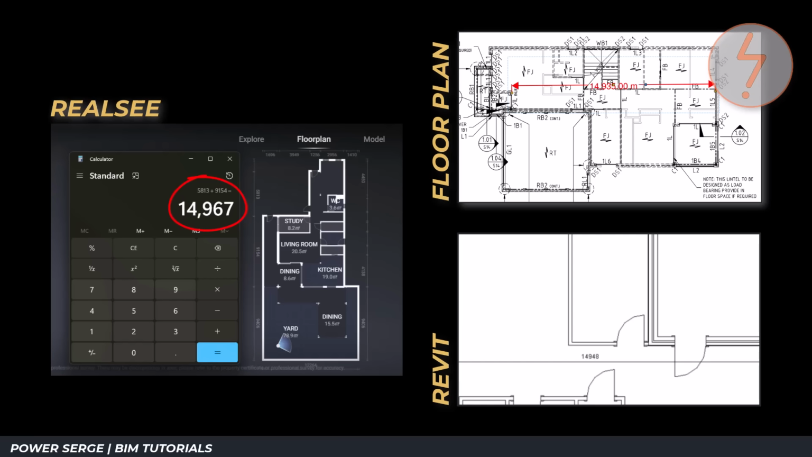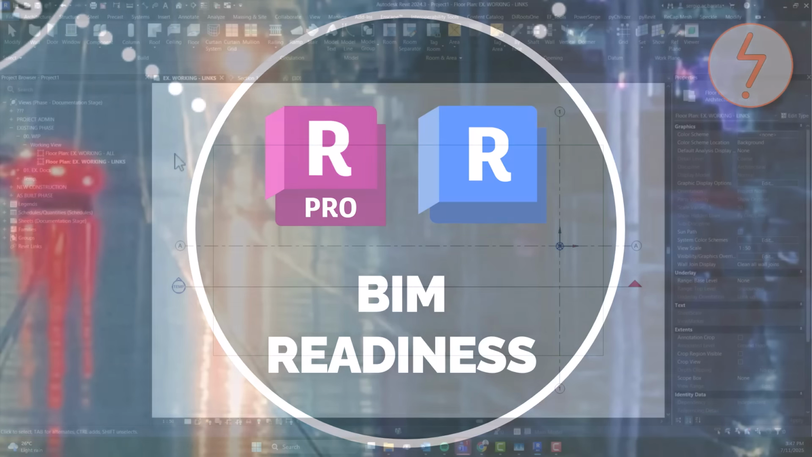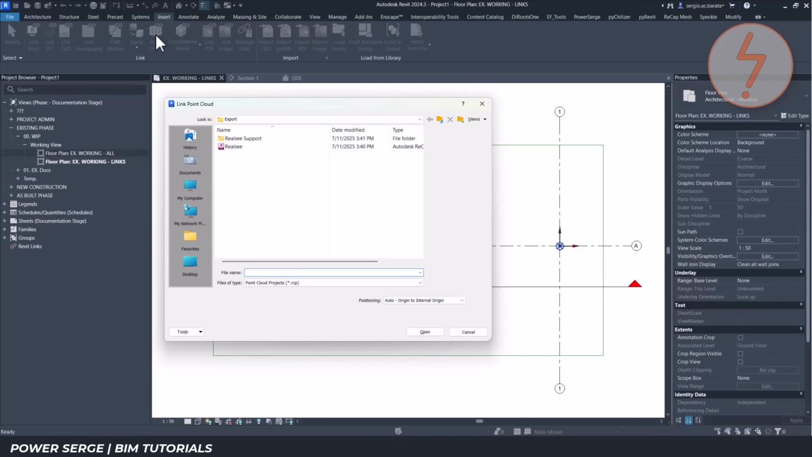Comparing all three sources side by side demonstrates not only the accuracy of the captured point cloud, but also the maturity of the overall Scan-to-BIM workflow. With confidence established in the captured data, the next step was to bring the point cloud into Revit and begin the modeling process. As with any Scan-to-BIM workflow, establishing the correct origin and project positioning is an important first step.